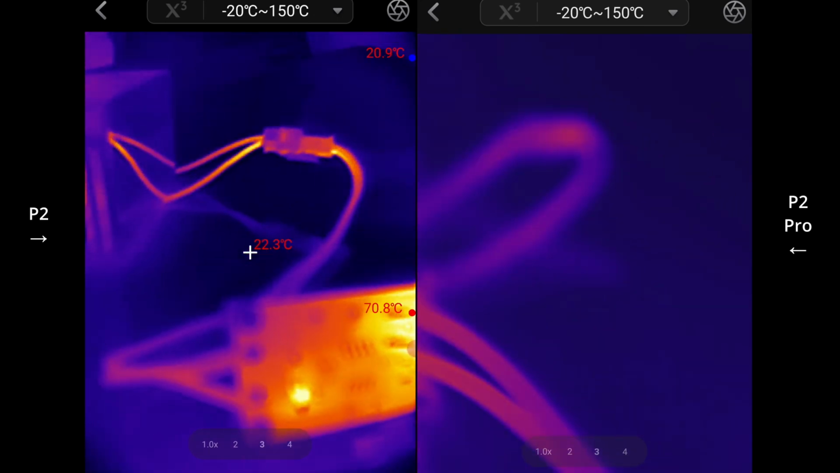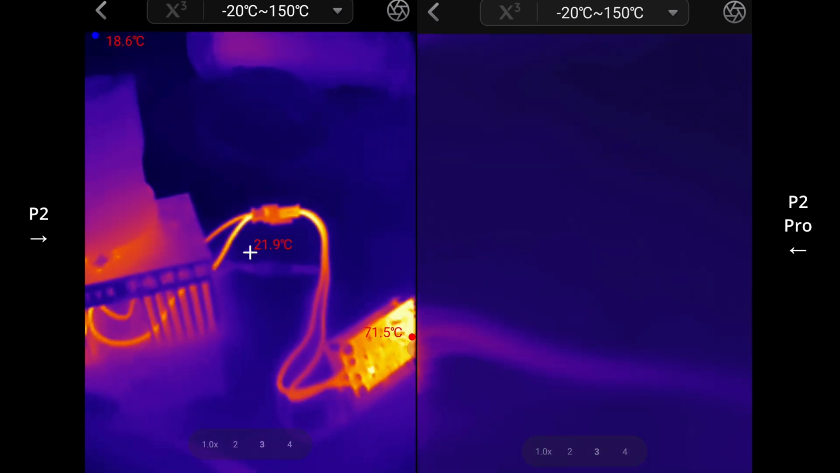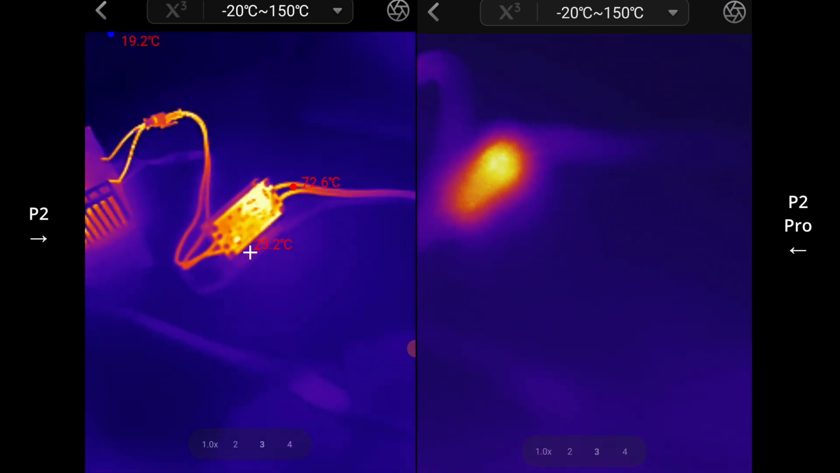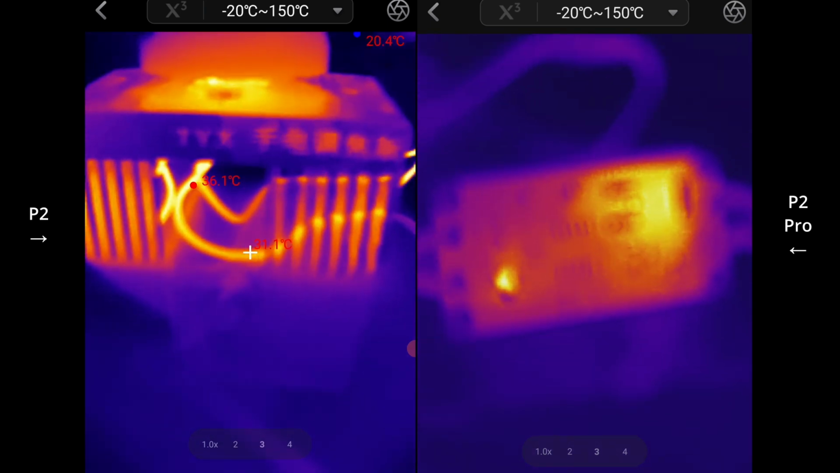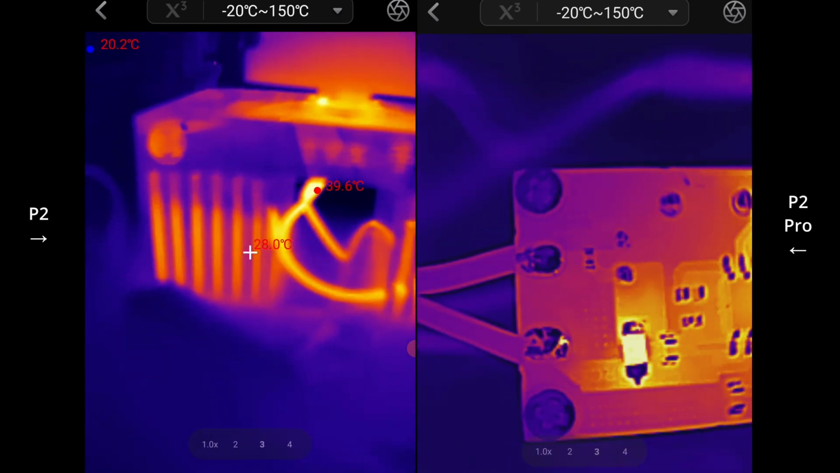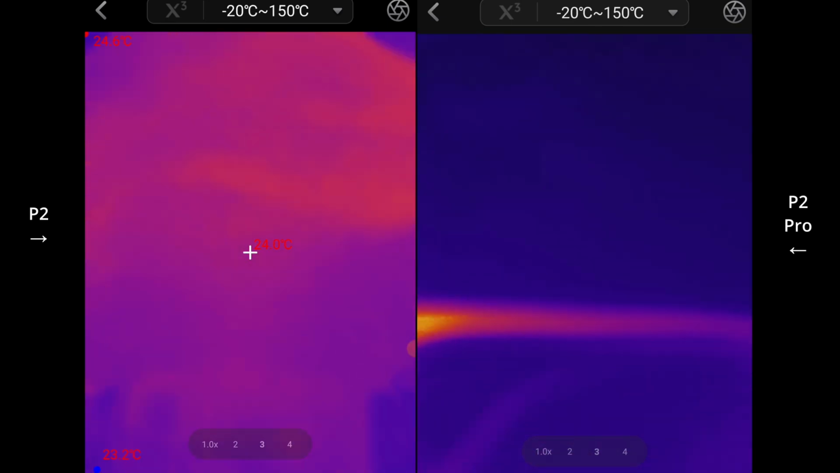Really night and day. I mean, you can still use the P2 for about, say, 30 centimeters to detect maybe some larger components, but apart from that, it's going to be really difficult. If you want to nail in to some of these smaller components, just flip this over.